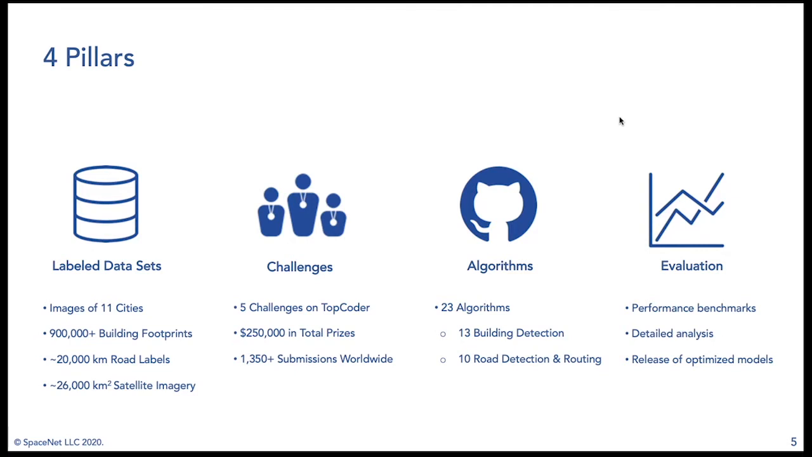Finally, our 4th pillar is evaluation. So this is really how to best benchmark performance for multiple tasks, whether you're interested in the best way to extract building footprints, how do you evaluate such things, or road network extraction. We also have metrics that we've built geared towards that.